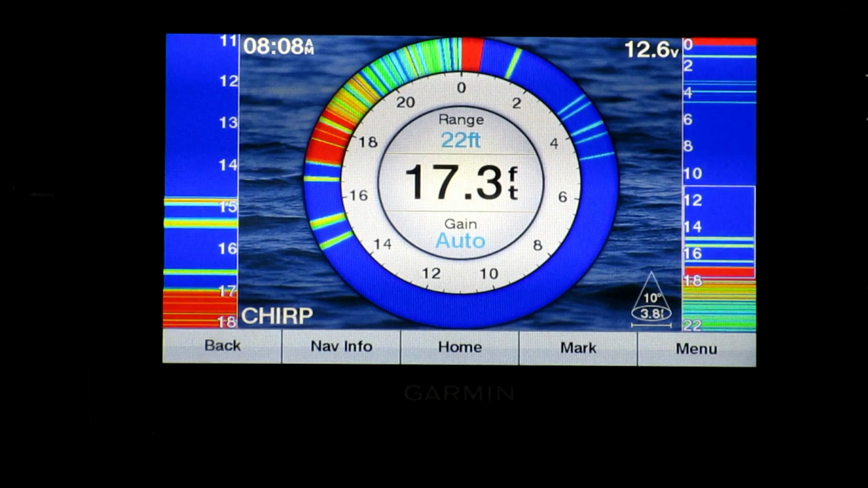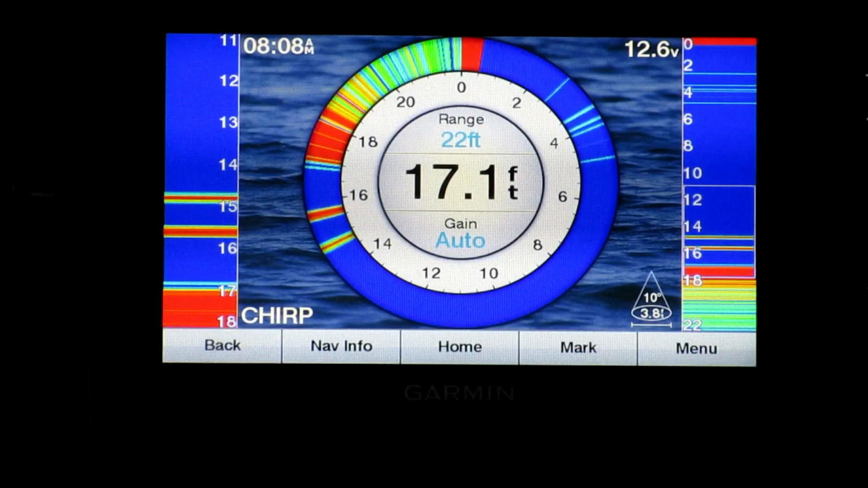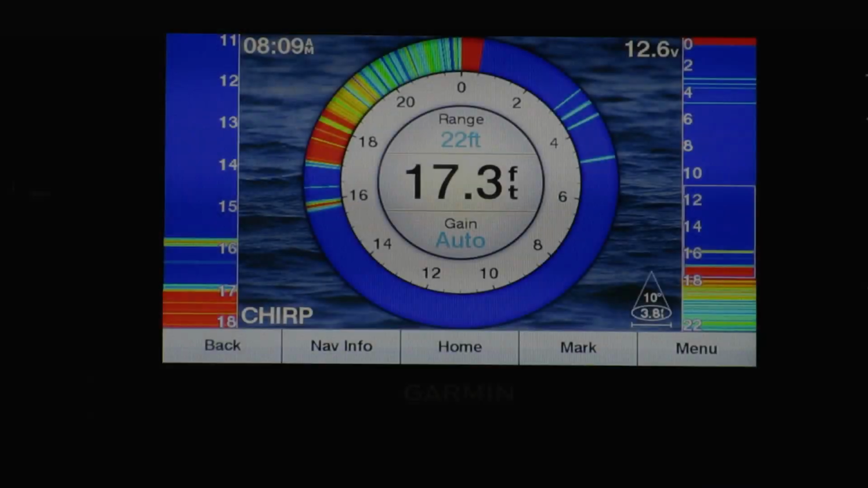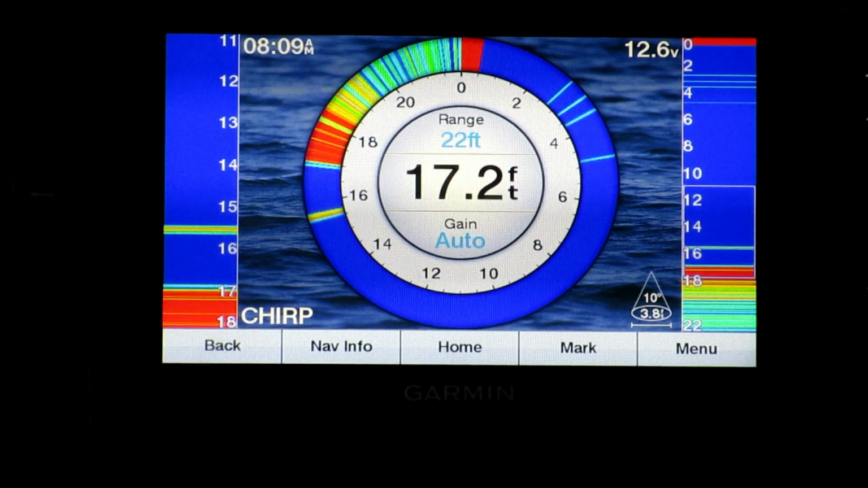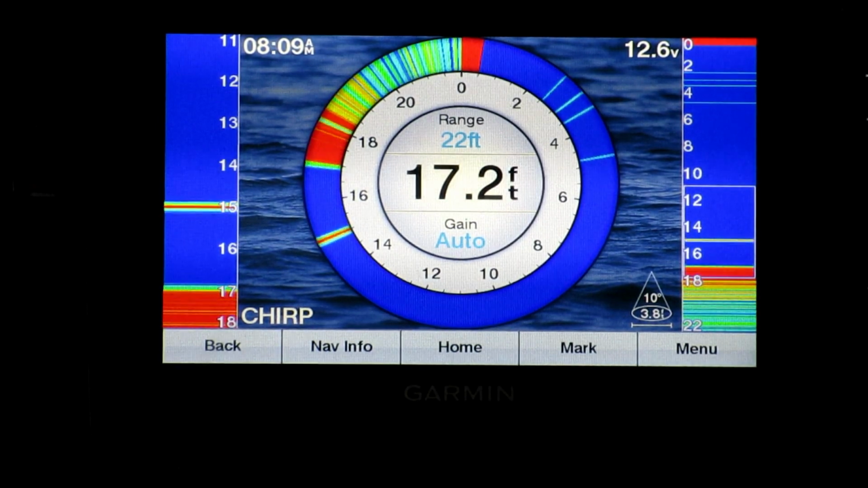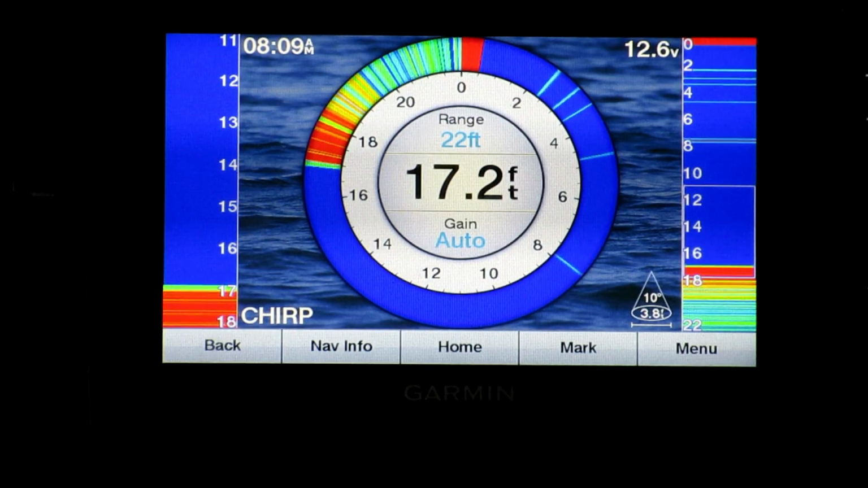Just jiggle it. Yeah. See that guy coming up? He's coming up for it. He didn't hit it. He's not interested in whatever it is that I'm putting down there. No. Looks like he's going away. See, his signal disappeared. Means he probably swam off to the side out of that radar cone, or I'm sorry, the sonar cone, and I can't see him anymore.